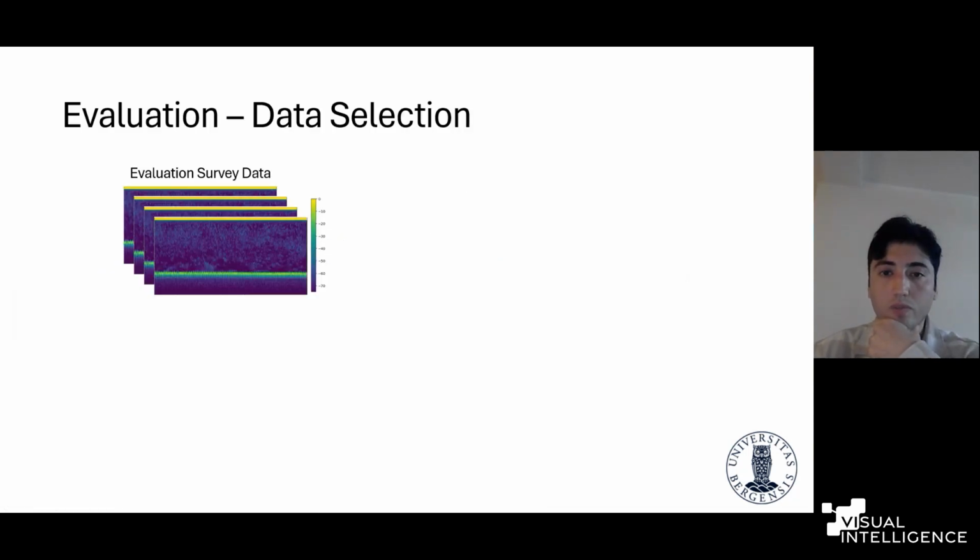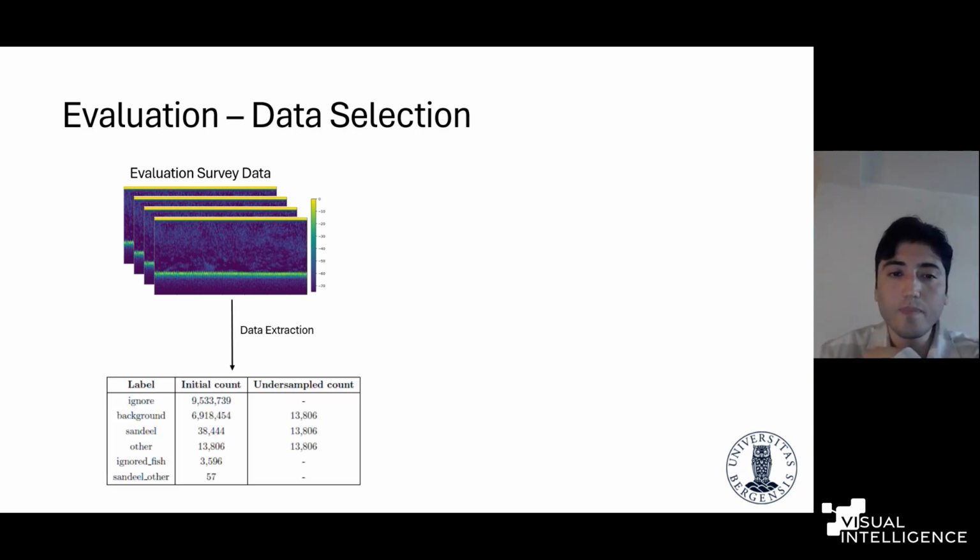Then afterwards, this is the training part. So we have trained models, trained feature extractors, and now for the evaluation, we use a separate data set because we didn't want to use the training data for this purpose. And we use a separate evaluation survey data. We again extracted 8x8 non-overlapping patches.